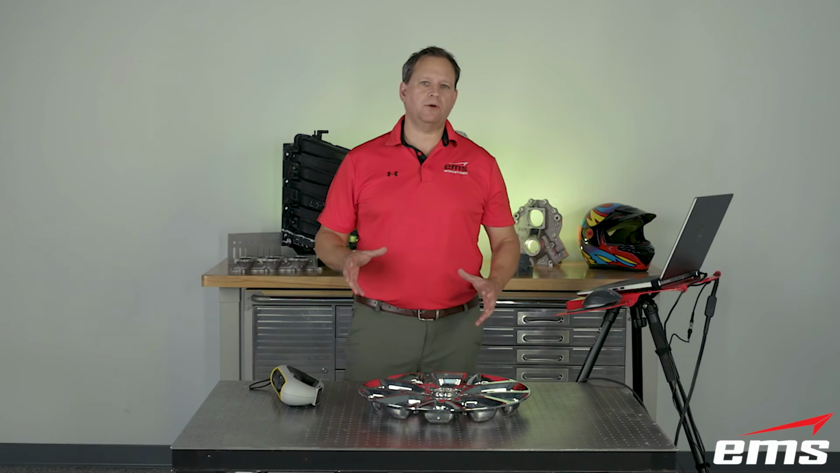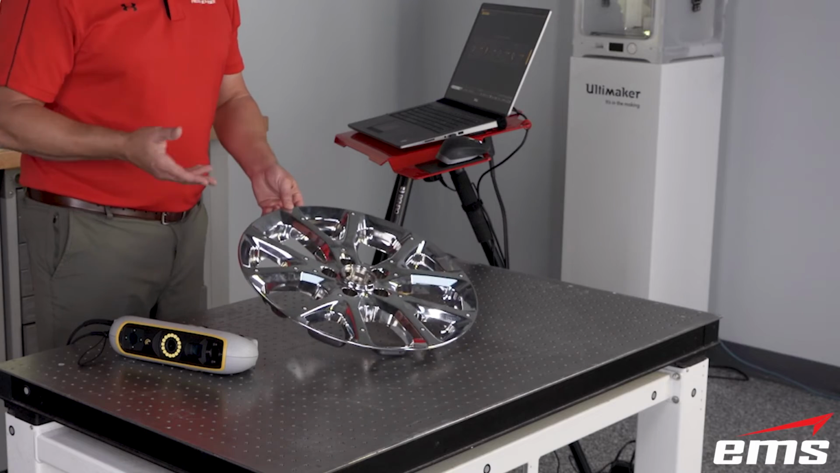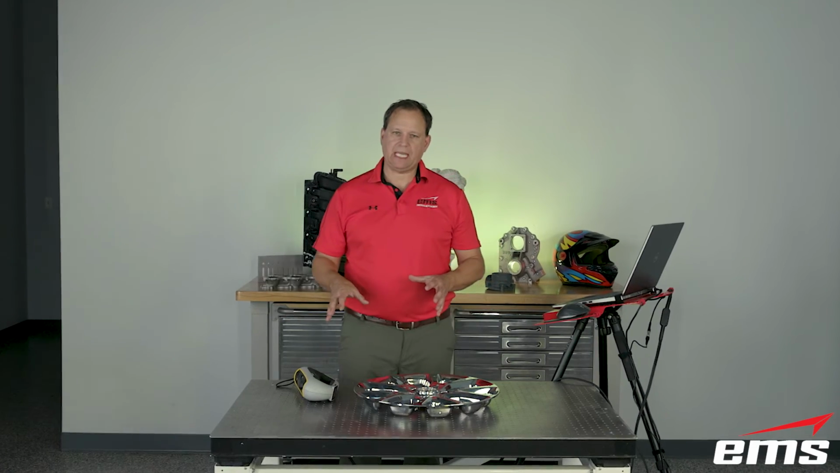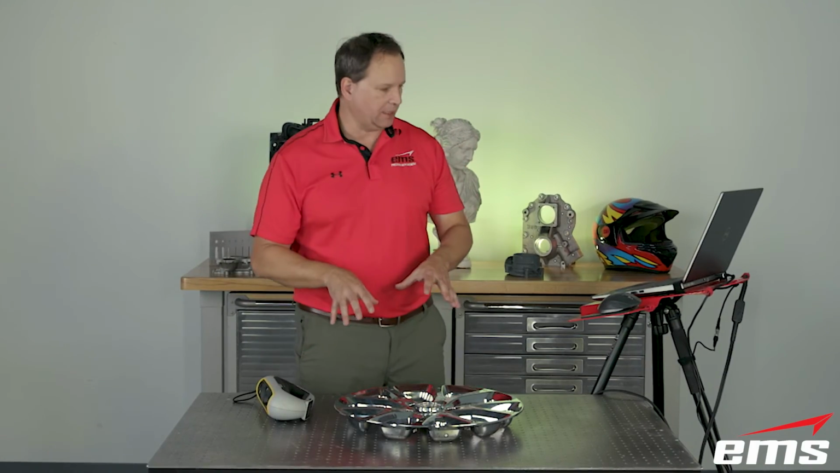All right, let's now take a look at a more challenging part. What I've got here is a chrome wheel cover, and let's see if we can scan that with this scanner. This is what's called a structured light scanner, where it's emitting some kind of light pattern versus a laser or something else. One of the challenges with these types of scanners is dark and shiny surfaces or direct sunlight. So let's see how it does on something like this.